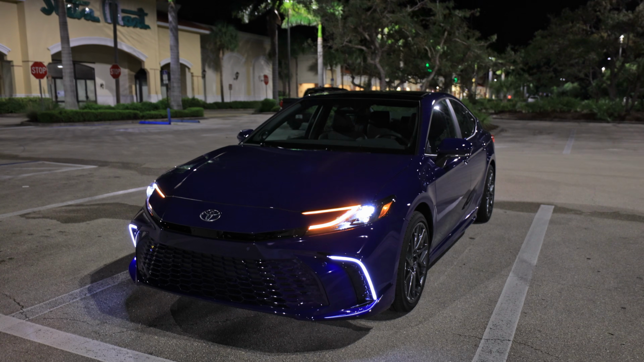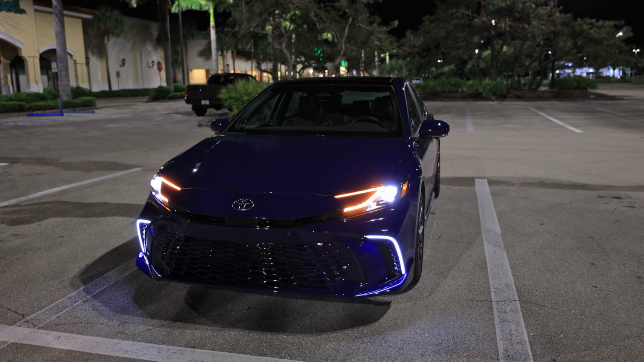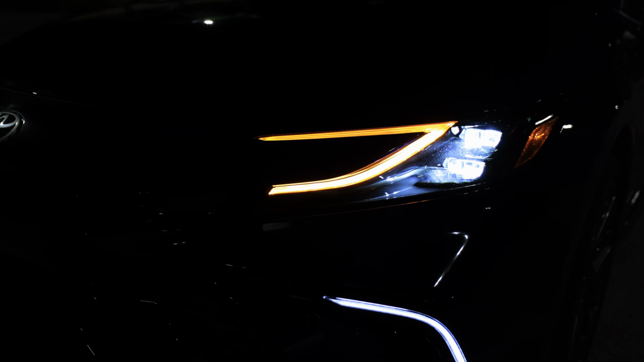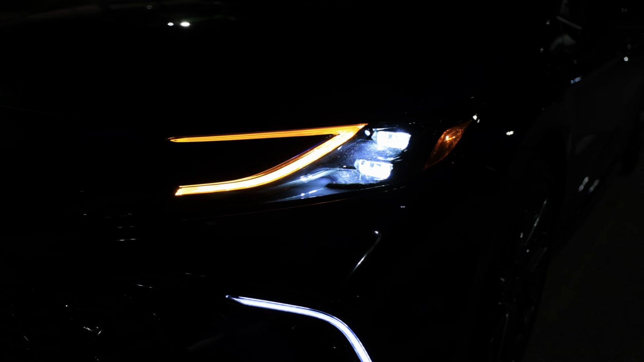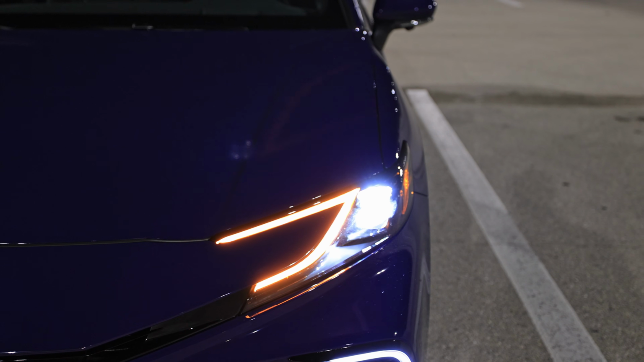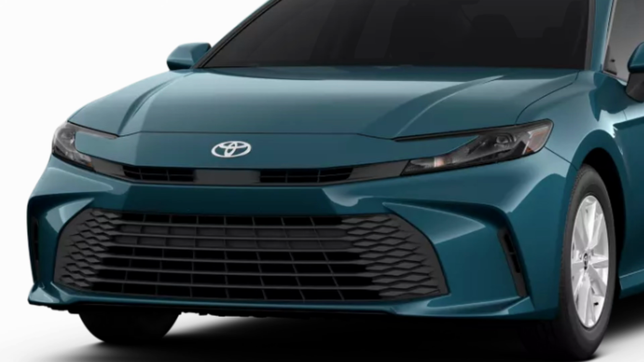All right, we have the XSE here, and the XSE as well as the XLE have optional, or should I say the upgraded headlights as well as daytime running lights. So these amber lights, these boomerang style with the hammerhead design kind of built into them, are exclusive to the upper grades. The lower grades, the LE and the SE, do not get these fancier headlights here.